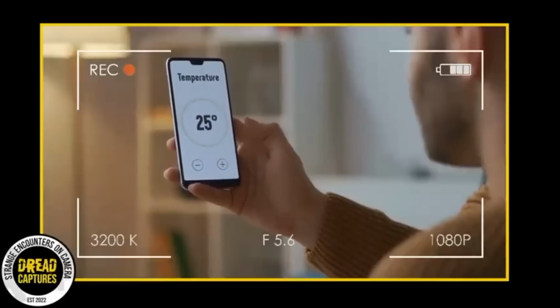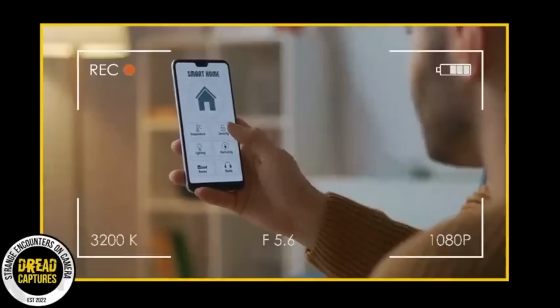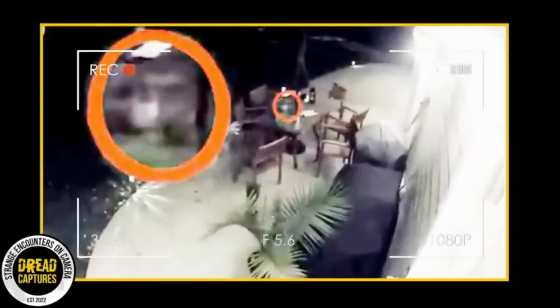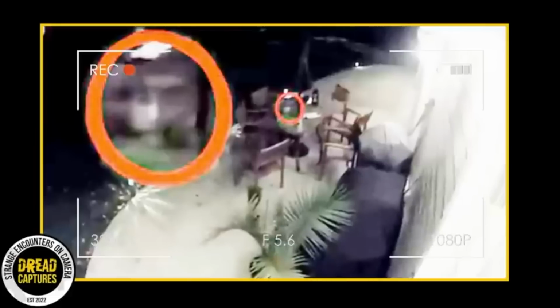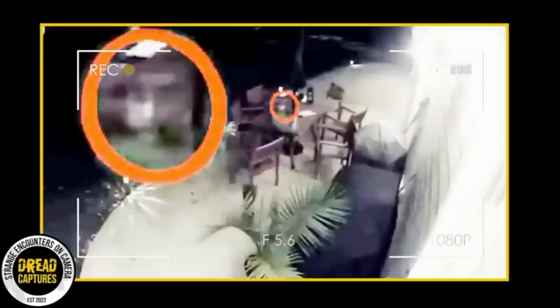At precisely 10:54 p.m., the security alert presented a mystifying question. Do you recognize this person? On the screen was what appeared to be a foggy, almost transparent face lurking in the yard. The OP shared their story on Reddit and mentioned that they weren't immediately asserting that the image was of a ghost. Still, they couldn't help but be spooked by the ghostly image.